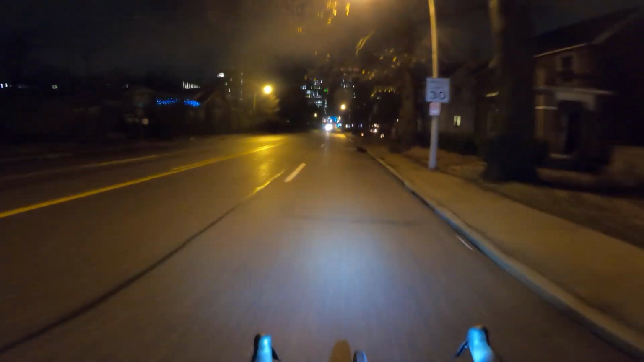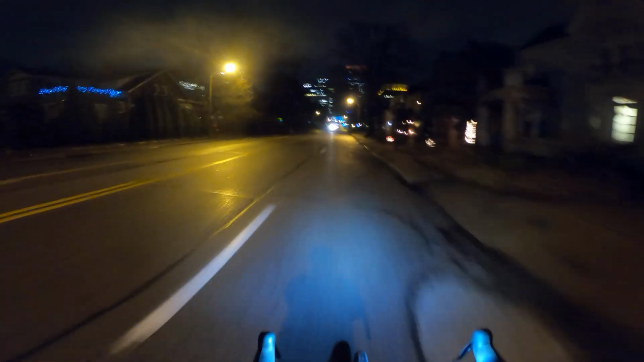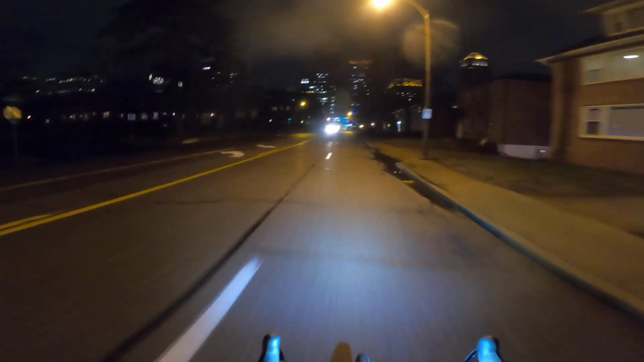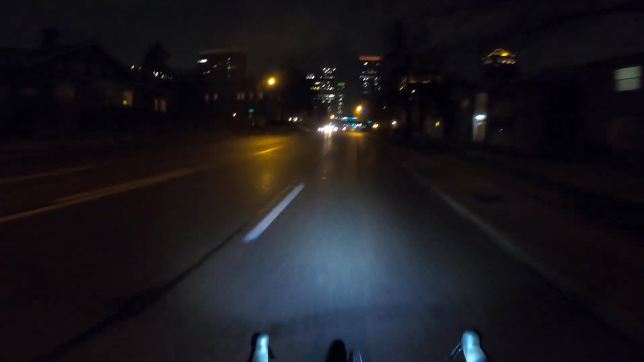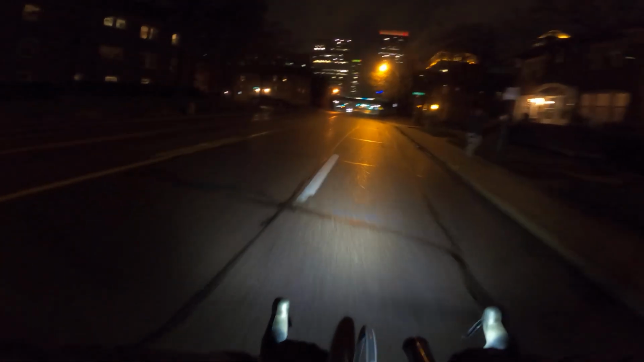There are some potholes along here though. You gotta be careful on this one main stretch here. And actually it's not really potholes. I think they're sewer covers. It's just they kept layering new pavement on top of old pavement and didn't bring the sewer cover up level with the rest of the road.